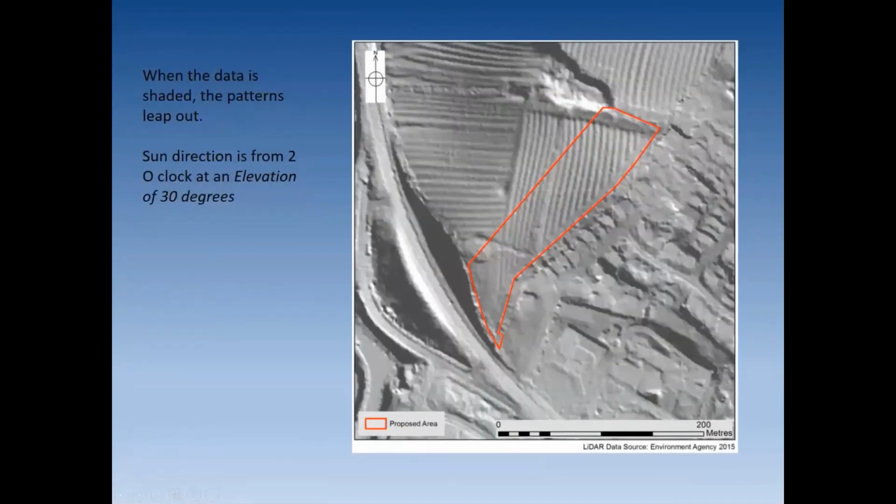But if you shade your data, it all gets much more interesting. So here is part of the LiDAR data. Here is our development area, and you can see we've got lots and lots of stuff showing. So we've got lots of ridge and furrow. You can see at the end here, you might be able to see the heads actually from where the plough's been lifted. You've got a slight enlargement of the ridge.